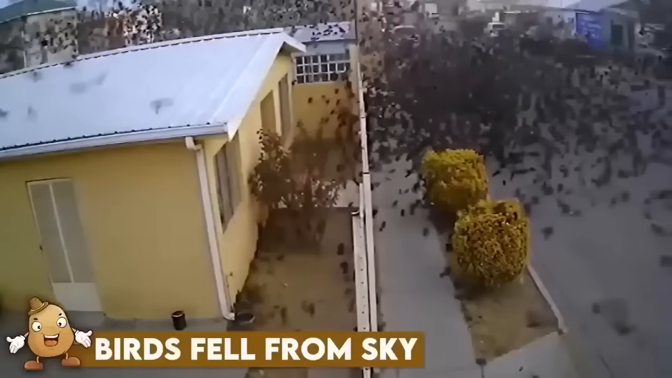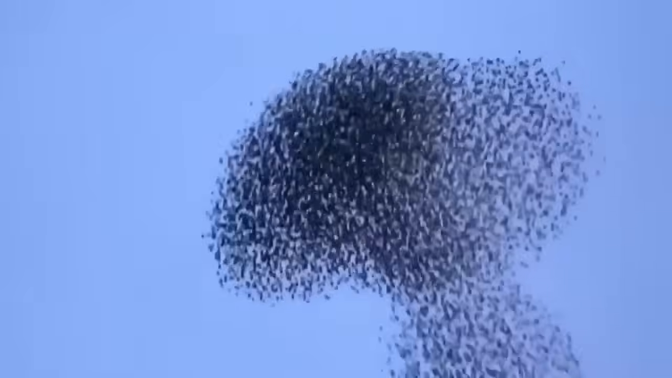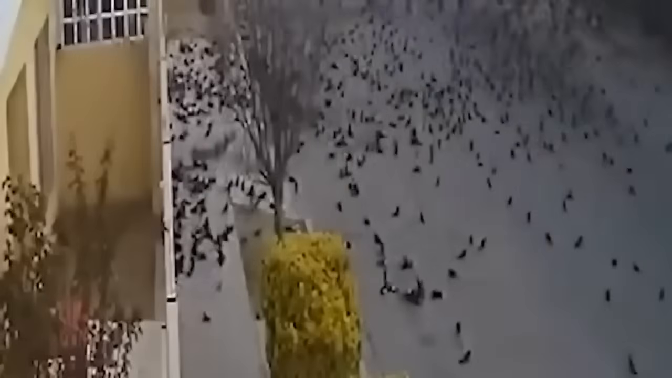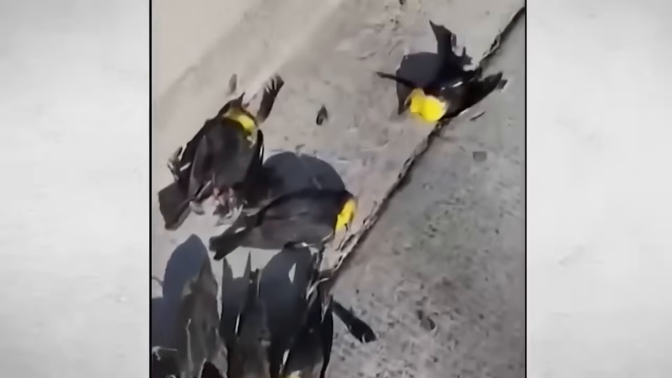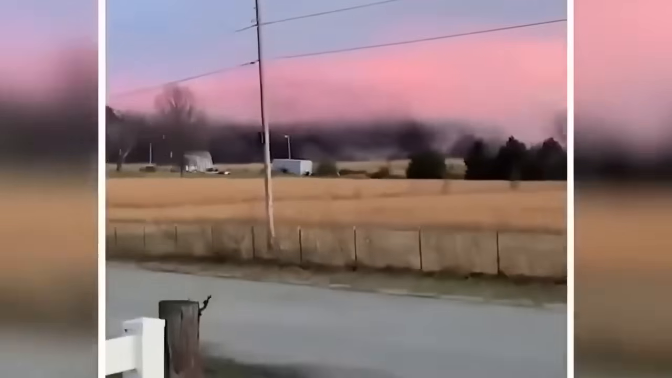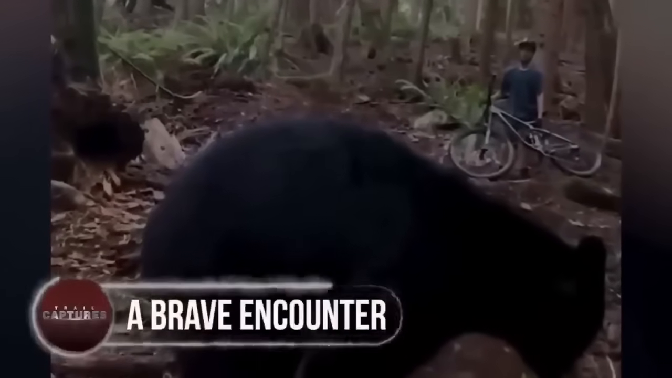Birds fell from sky. An eerie scene of hundreds of birds mysteriously plummeting to the ground was captured on tape in northern Mexico. The birds were part of a large flock of black birds with yellow heads that were migrating south. Despite some birds managing to recover from the fall, a significant number were unable to move. The exact cause of this mass death remains unknown, but a nearby zookeeper speculated that the birds may have been fleeing from a predator.